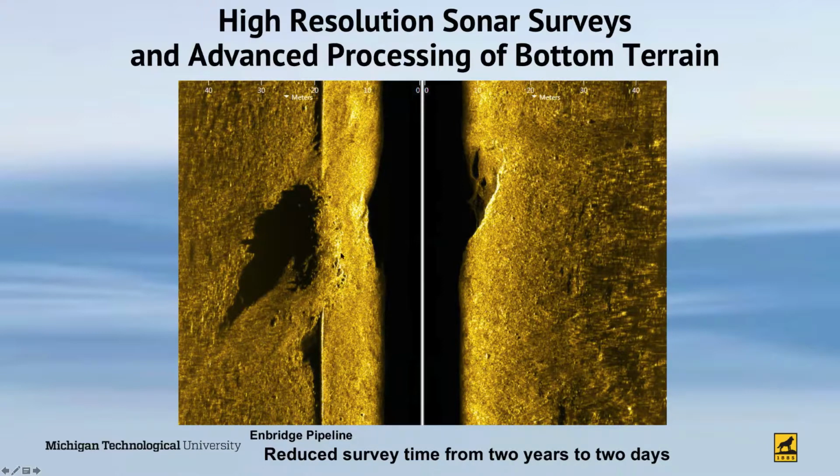But what I'd like to really draw your attention to is we know the altitude of the vehicle, we know the geometry of where the pipeline is, so therefore we can measure very accurately the altitude of the pipeline above the bottom, and where the shadow on the backside of the pipeline, where it leaves the bottom, as it's doing in this location, that's an area that has been scoured out.